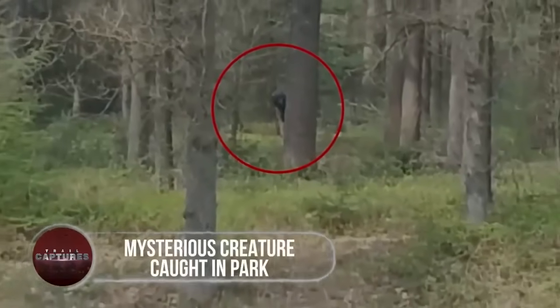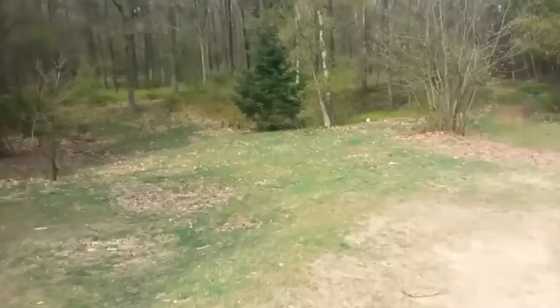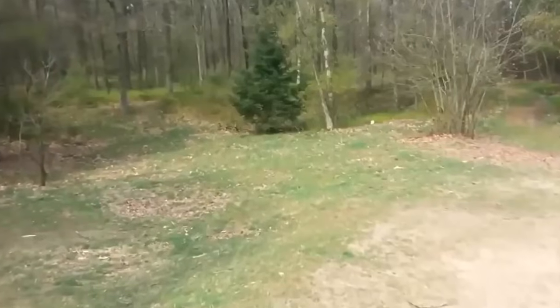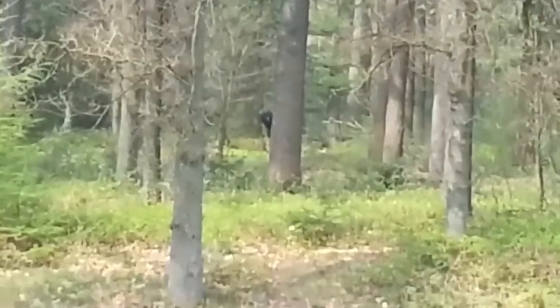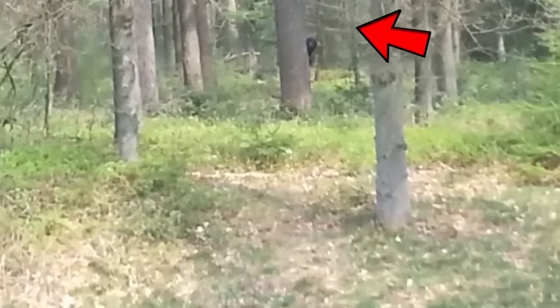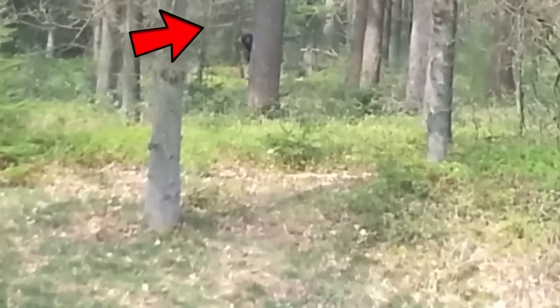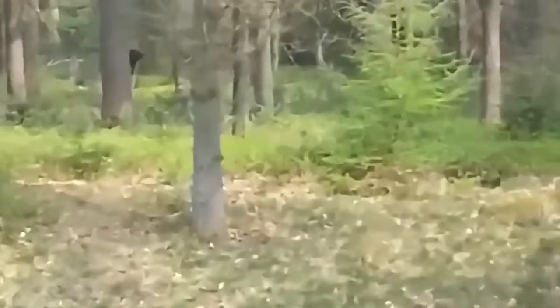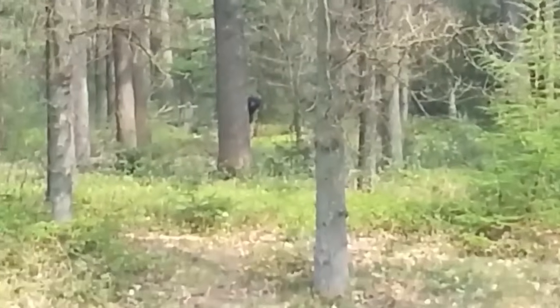Mysterious creature caught in park. In this video from the Netherlands, a guy was walking in a park when he heard strange banging sounds. Shortly after, he spotted a peculiar creature hiding behind a tree. The creature was black with a tiny head and body, but it was hard to make out any specific features. The video only captured a brief glimpse of the mysterious being, leaving viewers to wonder what it could be.